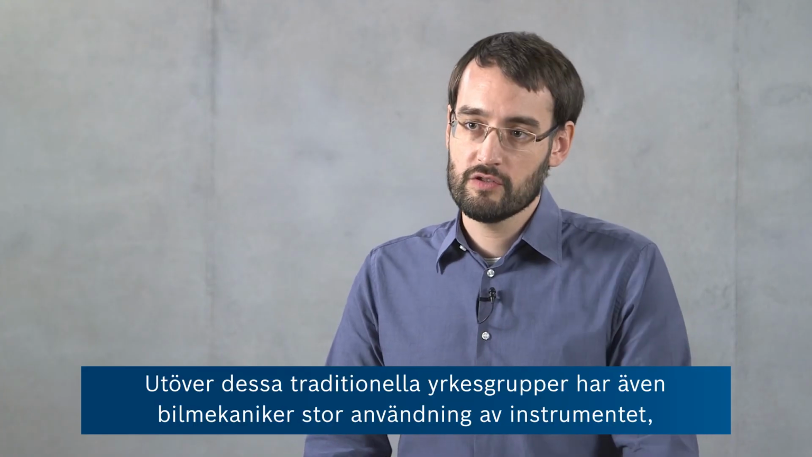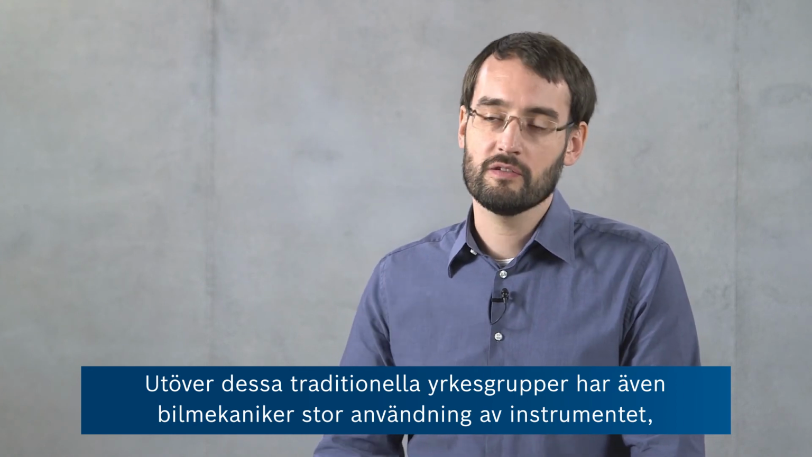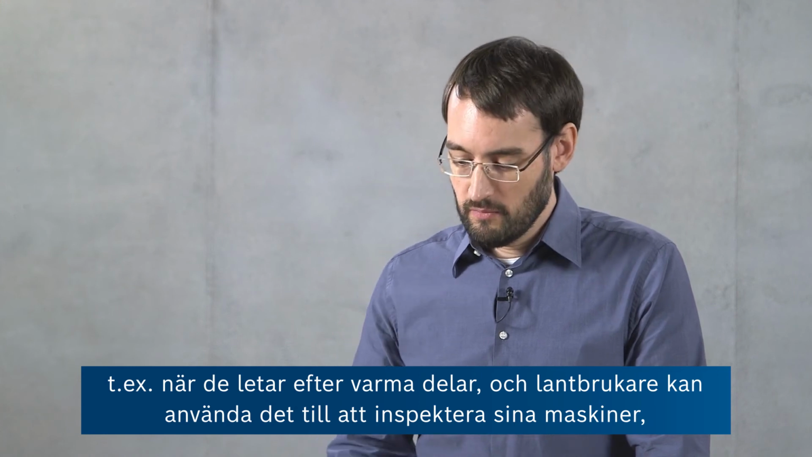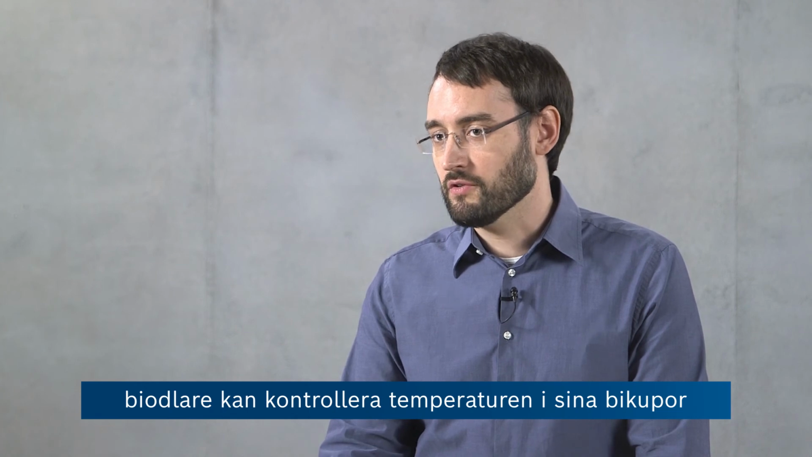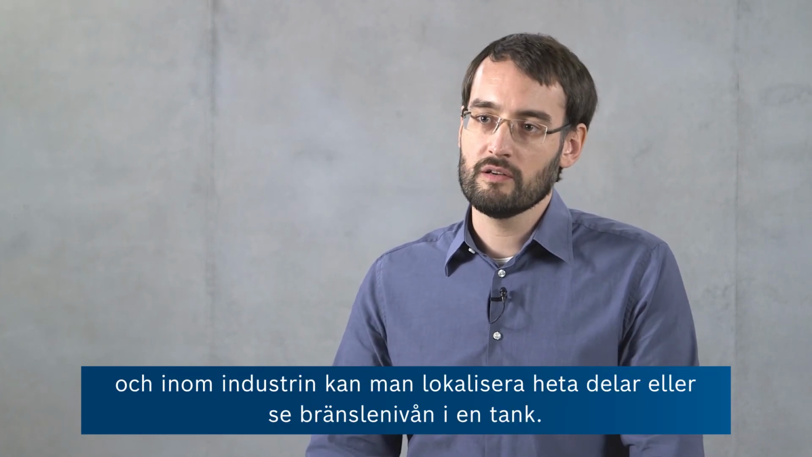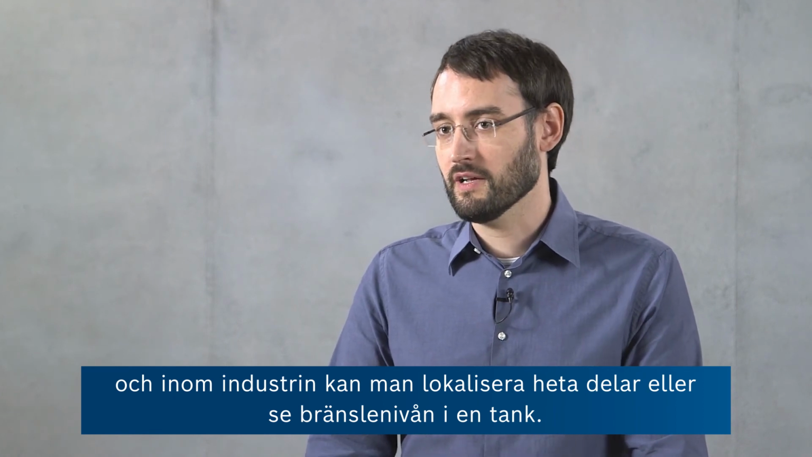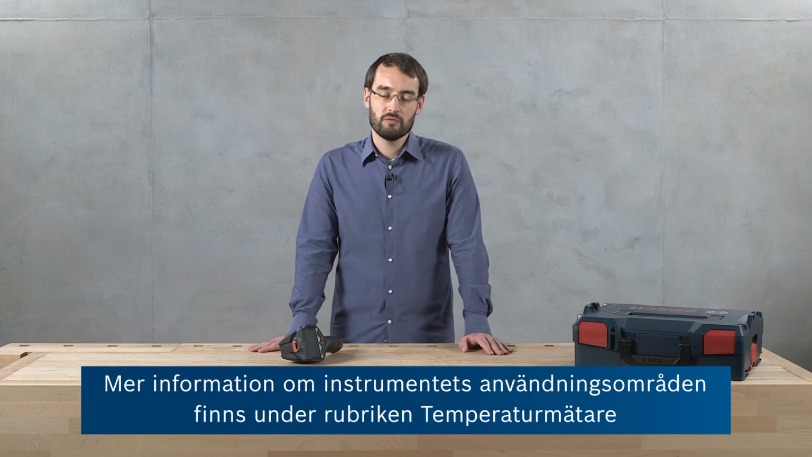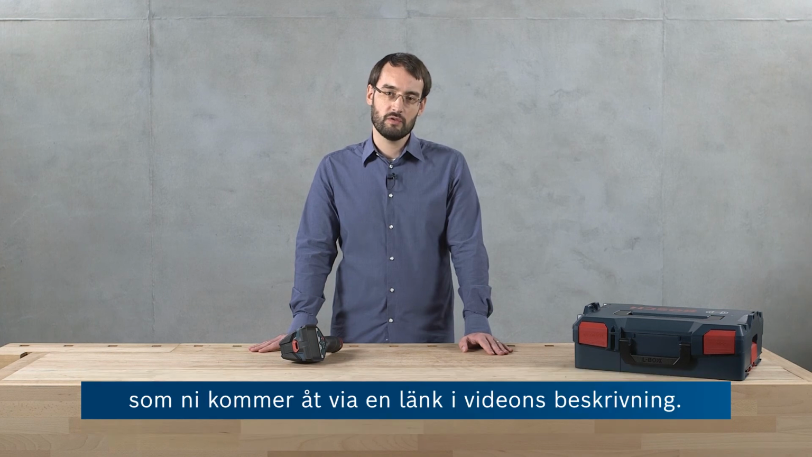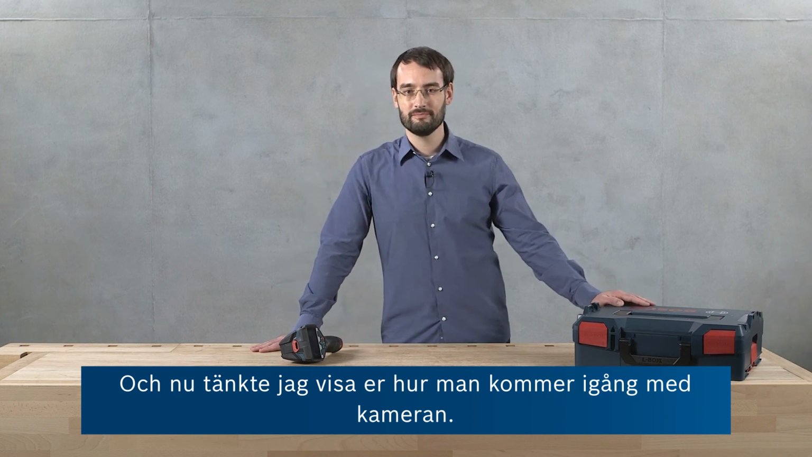But apart from these traditional trades, the tool is also really useful, for example, for car mechanics to look for hotspots, for farmers to check their machinery, for beekeepers to check the temperature of their beehives, or in industry to look at hot parts or the fill level of tanks. More information about the application range served by this tool can be found on our Thermo page, which is also accessible with a link in the video description. And now I'm going to show you how to get started with your tool.